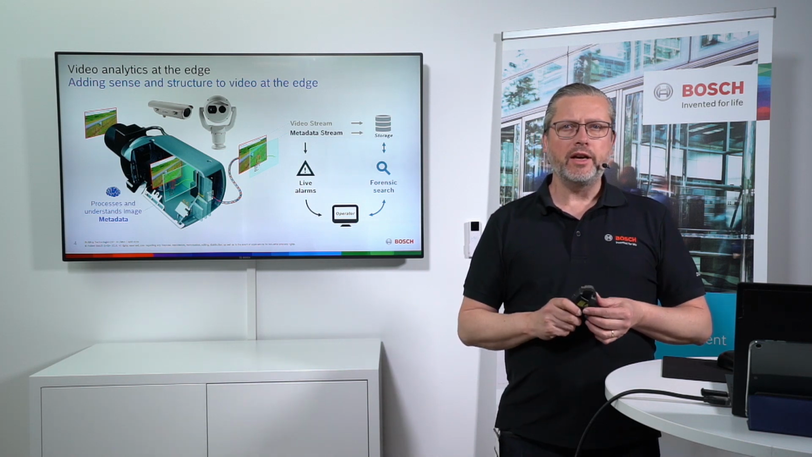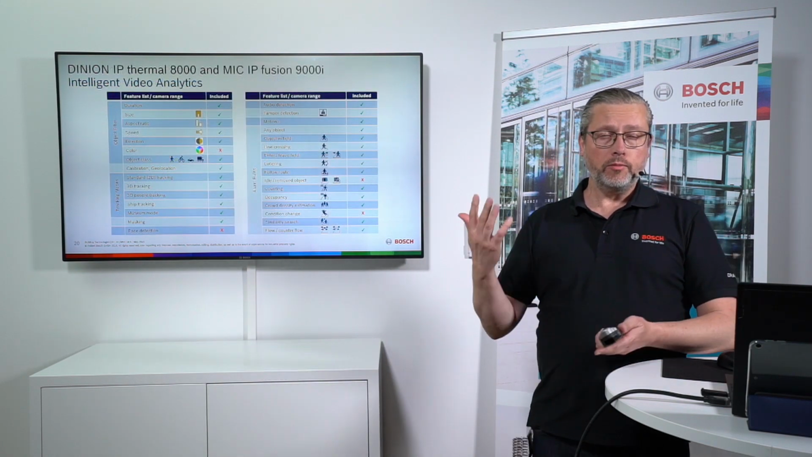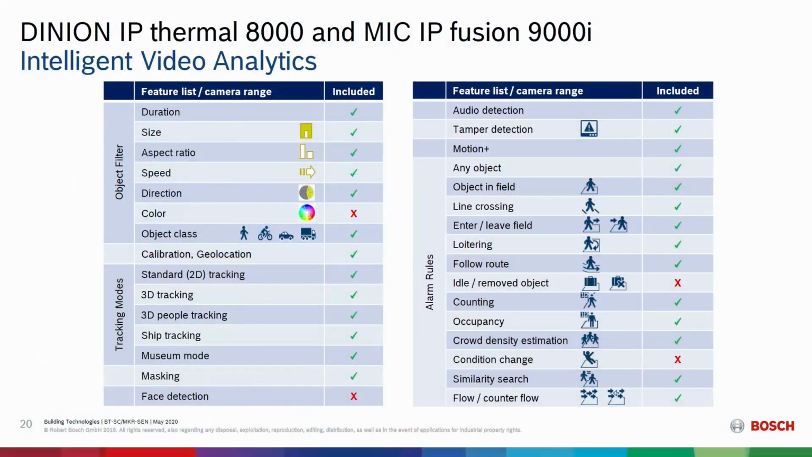Going to IVA, in this case, intelligence at the edge. What are the differences if we compare it with a normal type of camera? There are a few things that are differentiating. First of all, we don't do video analytics on colors in the thermal cameras. Perhaps it makes sense. We don't do face detection, where we can find a face in the video stream.